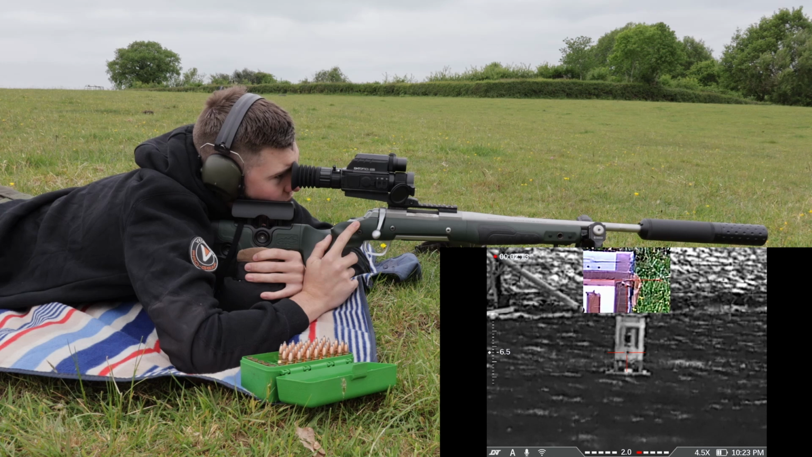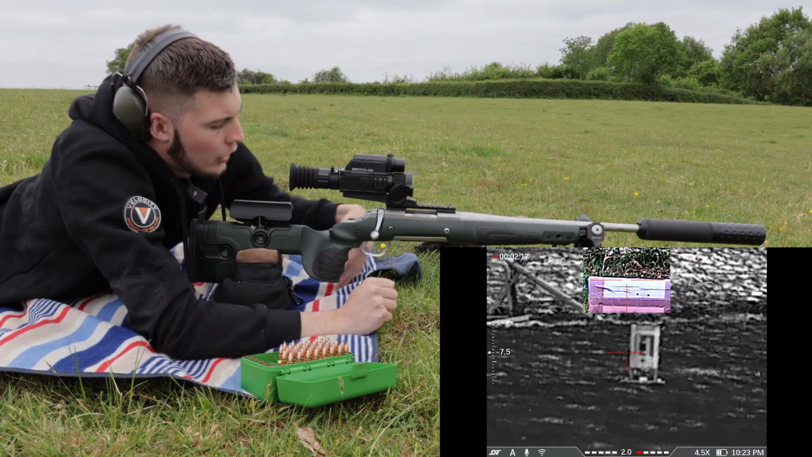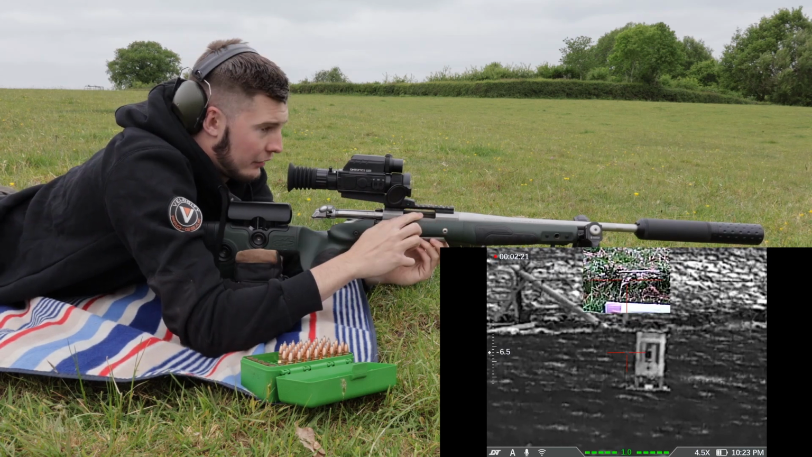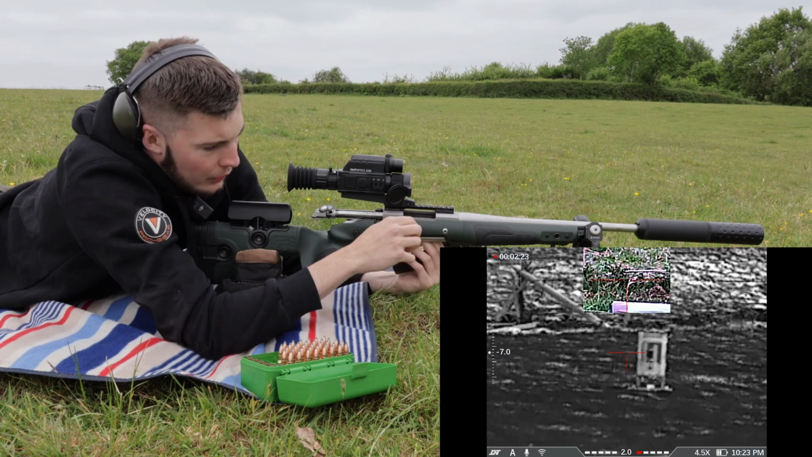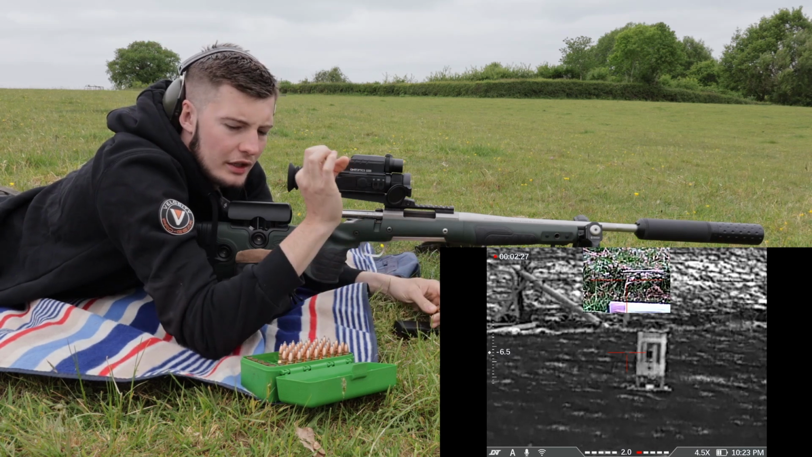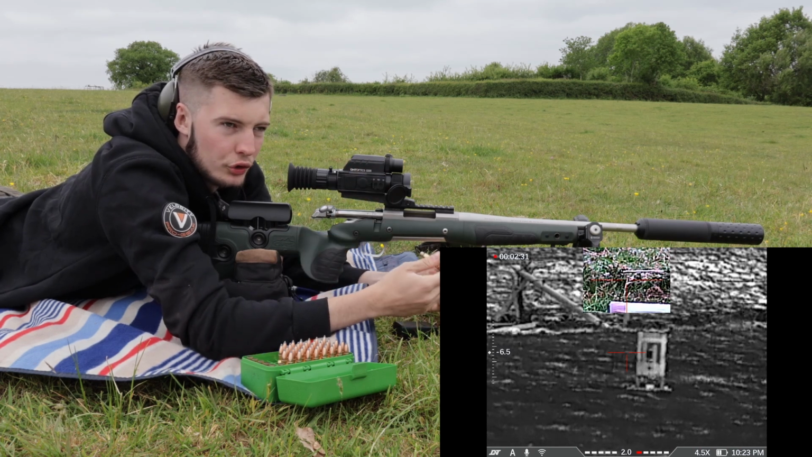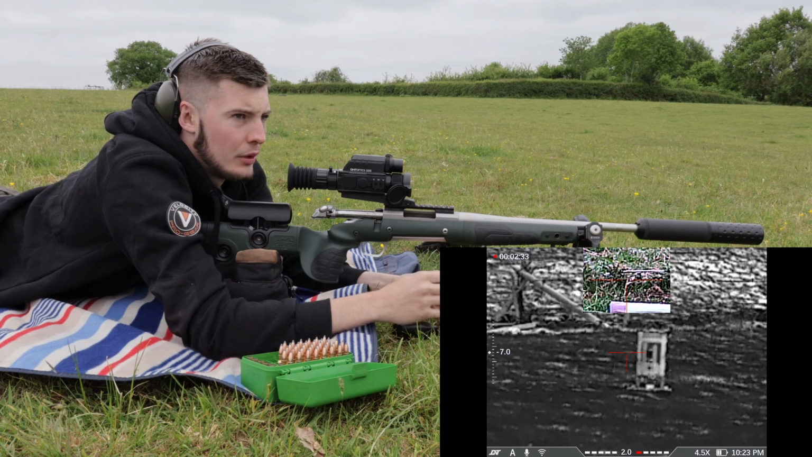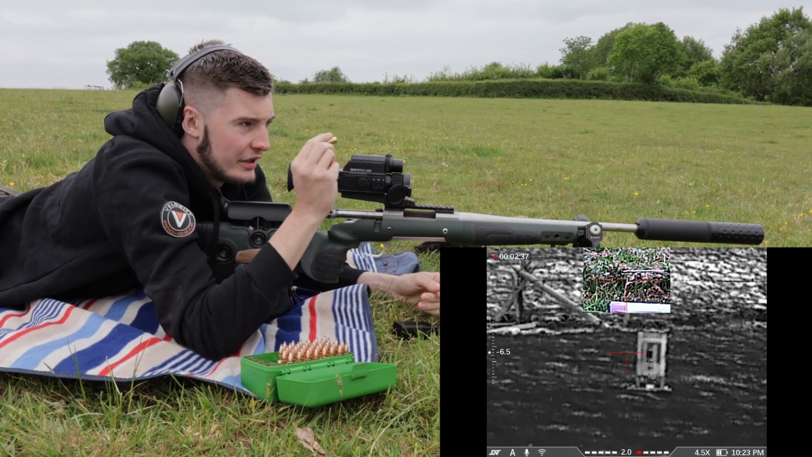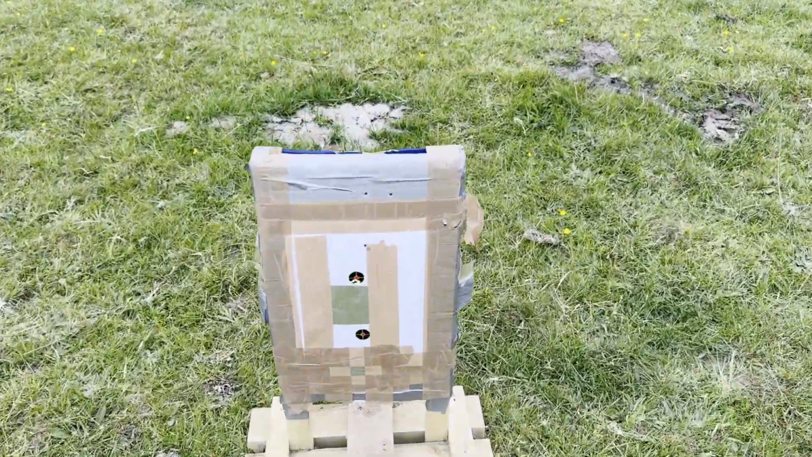But what I'm actually going to do is, I've seen a little trick online, so I can't see them bullet holes where they've struck in the thermal. So I'm going to go and get some foil from the van and a small tiny little pinhole, or you can get a bullet casing, something which is a good temperature difference. I'm going to go and stick that on where the bullet holes are, and then I can clearly see where to adjust.